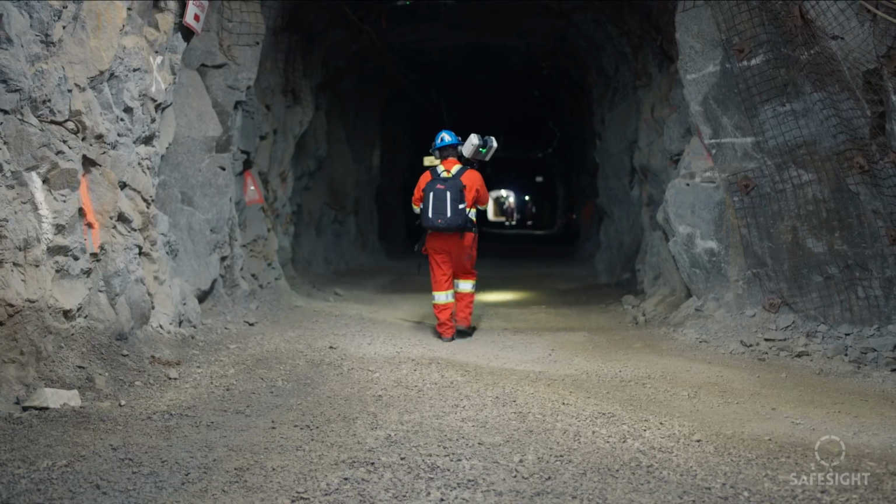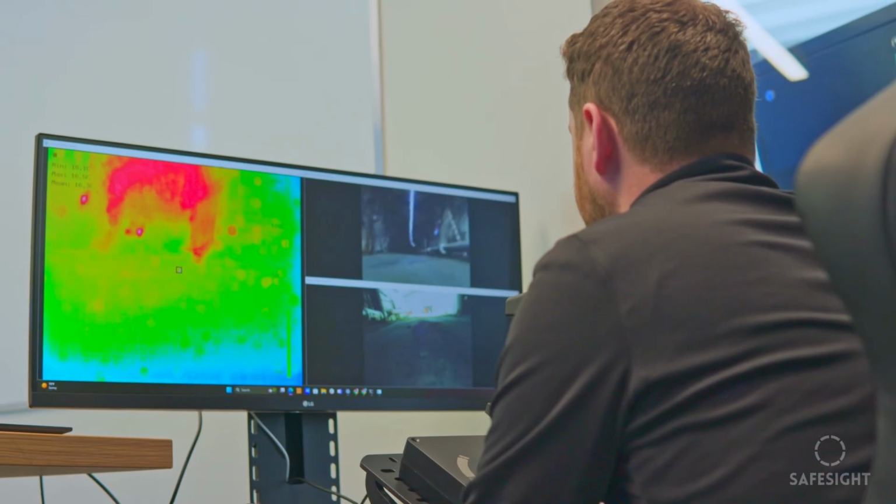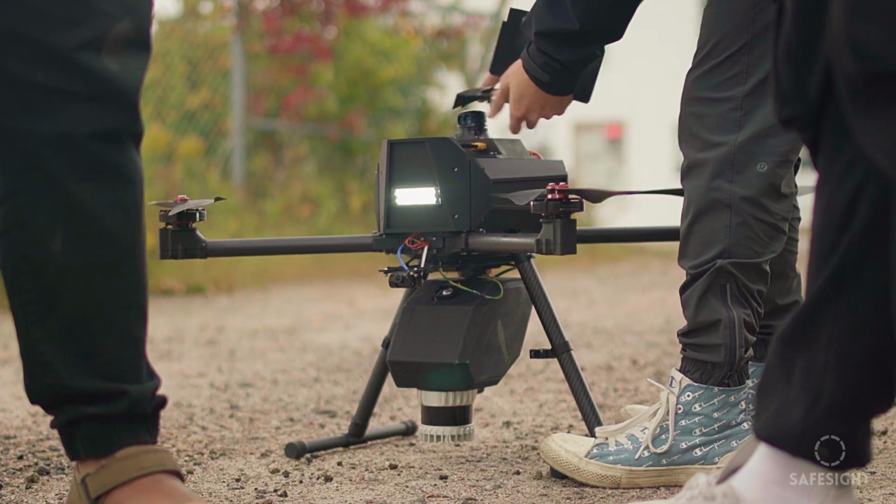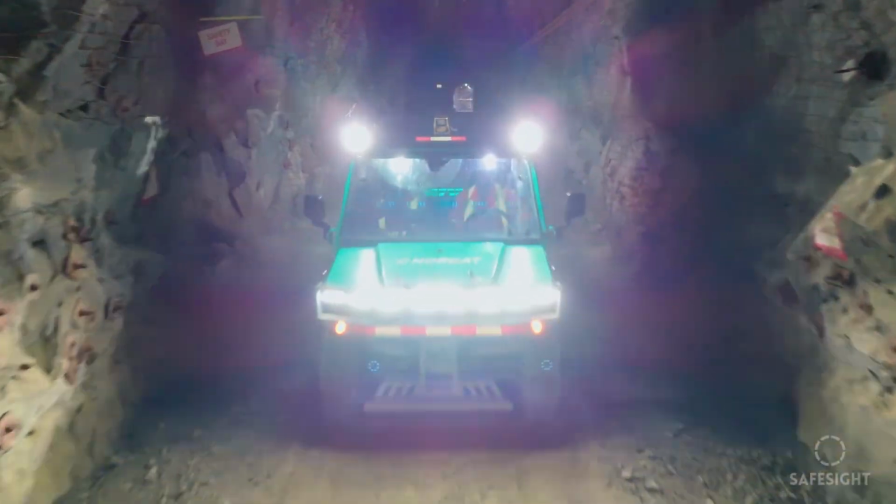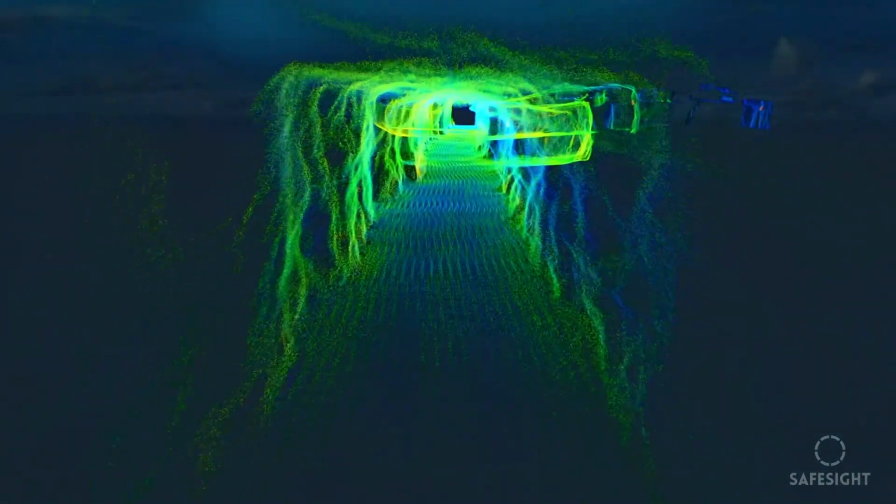By eliminating manual entry into hazardous areas, SafeSight enhances safety. By turning surveys into live data streams, it accelerates planning and reconciliation. And by connecting every department through shared 3D intelligence, it builds the foundation for the true digital mine. From rock face to real-time decision-making, SafeSight delivers the data that drives modern mining forward.